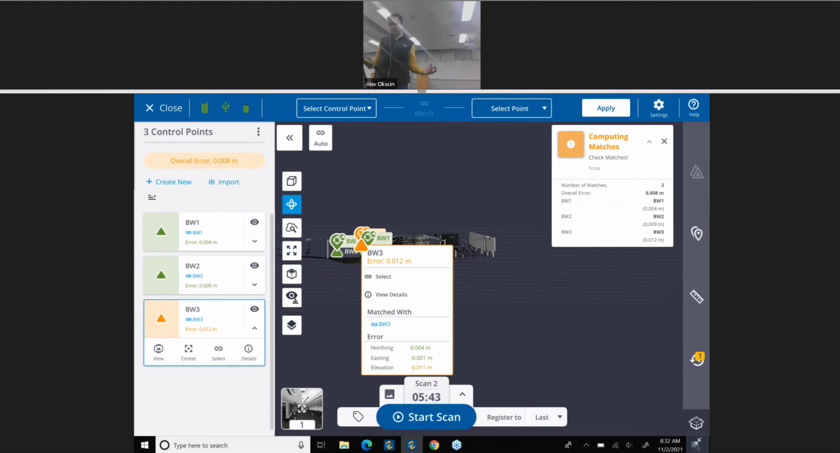In a scenario where I may have had 5 or 6 more precision points, if they were all green and that one was still yellow, I would probably just toss that one, because maybe I messed up when I was shooting it with the total station and was not being too careful.